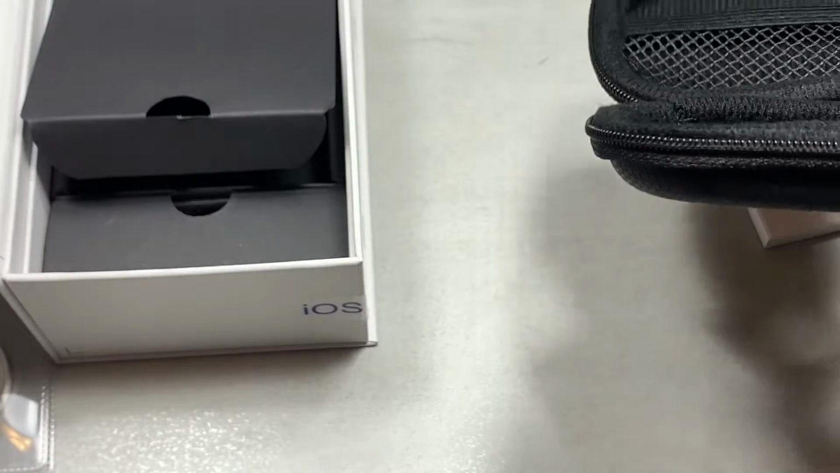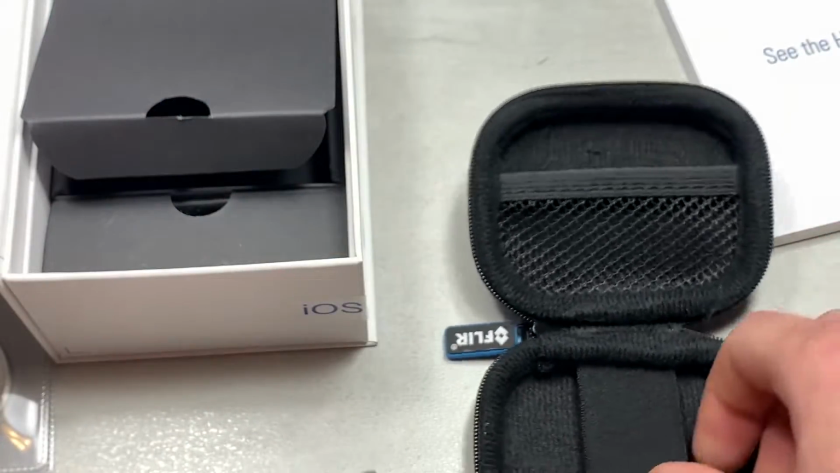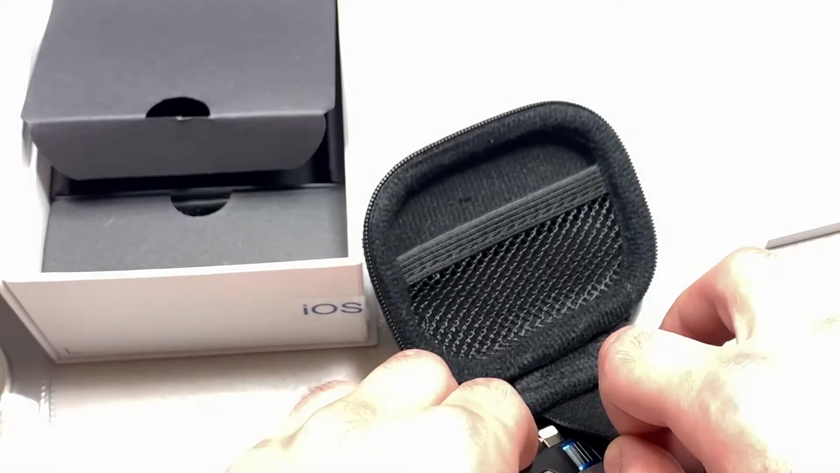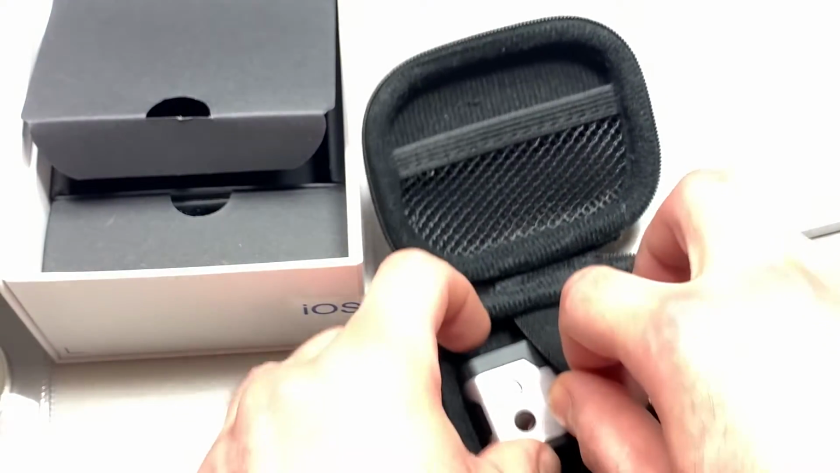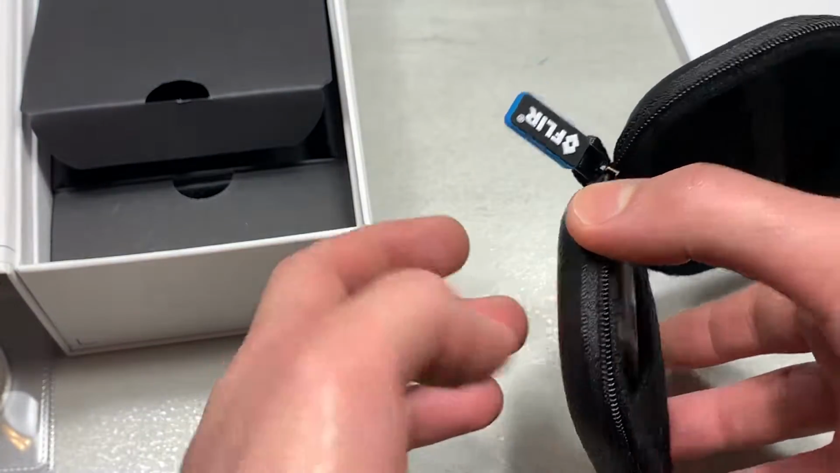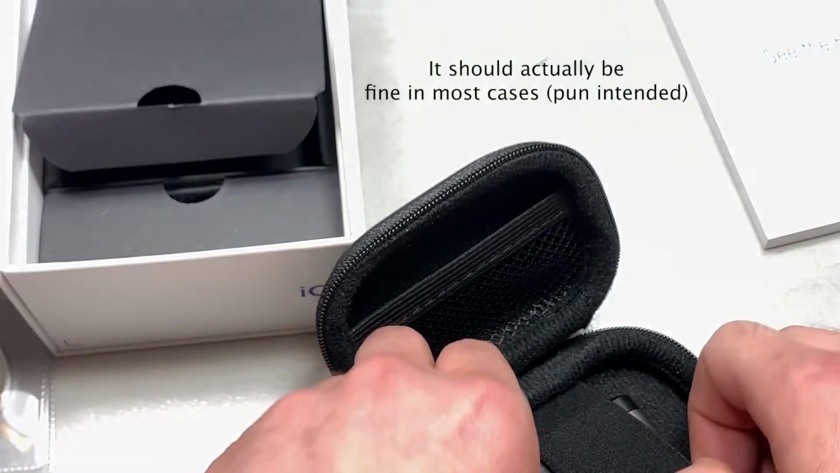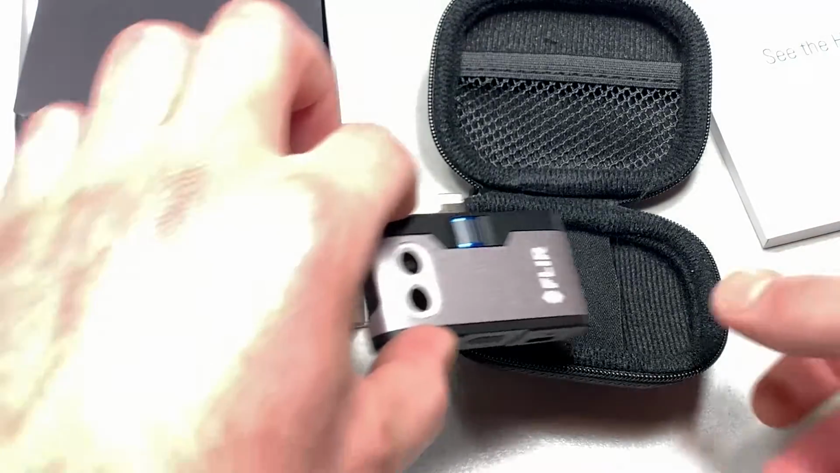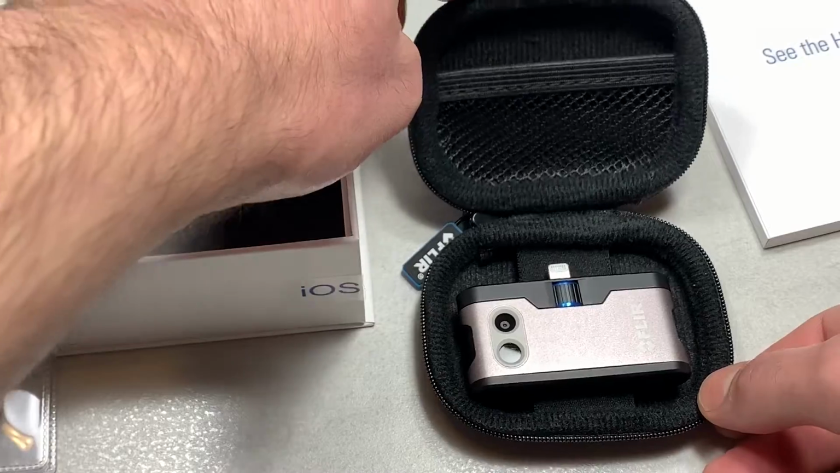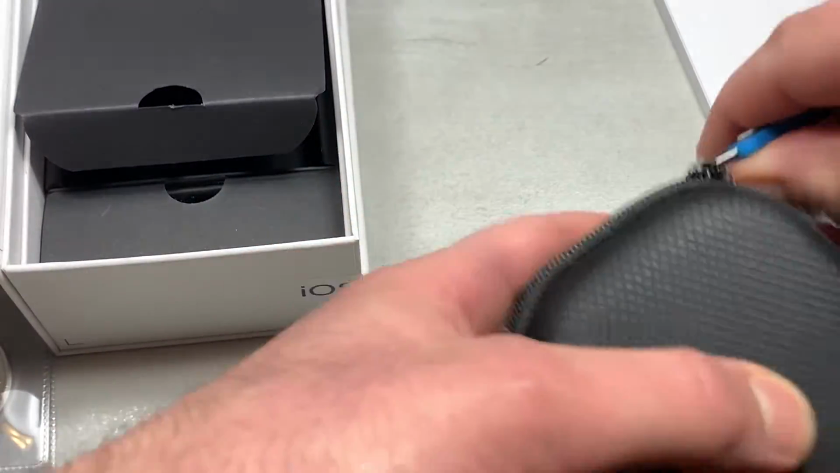It's quite rugged, but I personally am not a fan of slipping stuff underneath there so that it's able to be impacted like that. I would actually just put it on there and not even put the cable in if it was me. Let's see if it would shake.